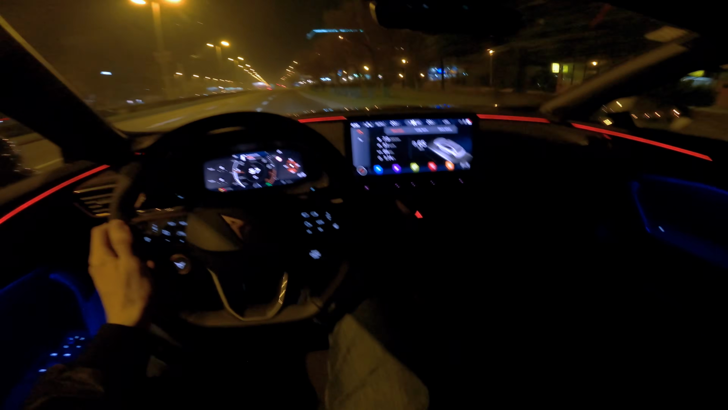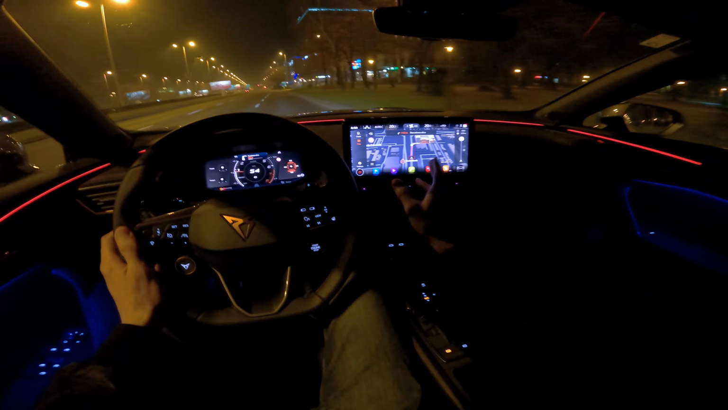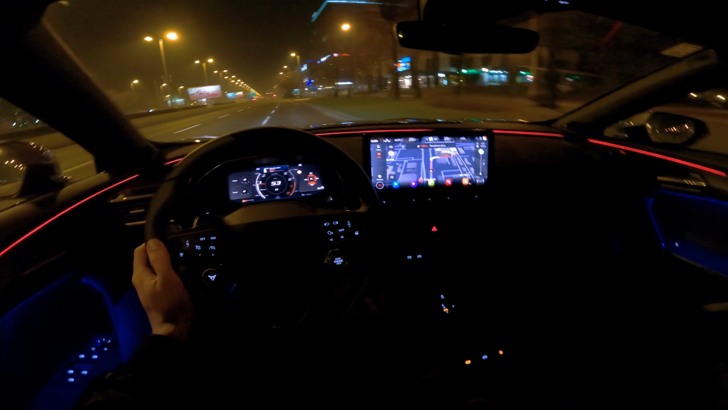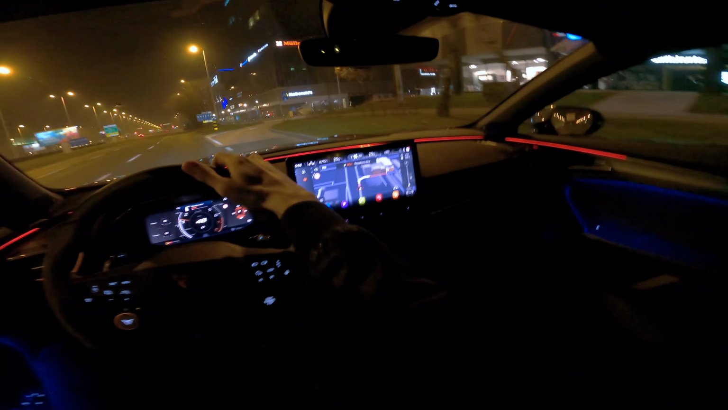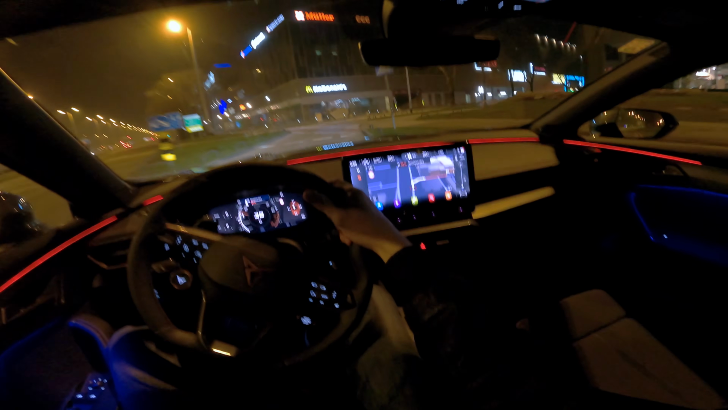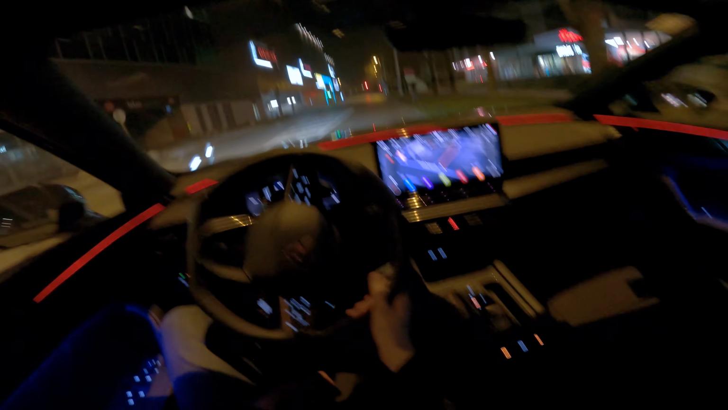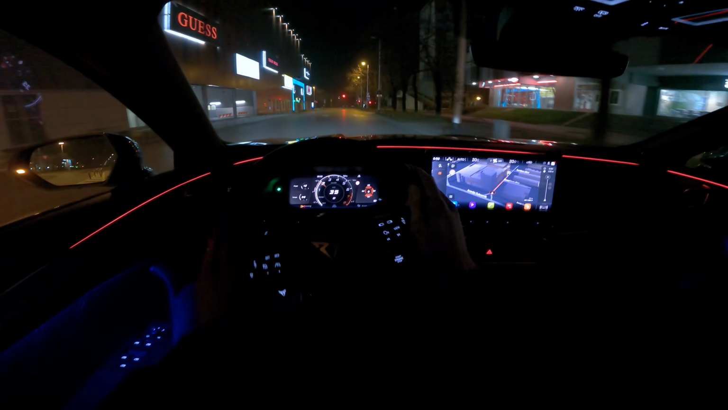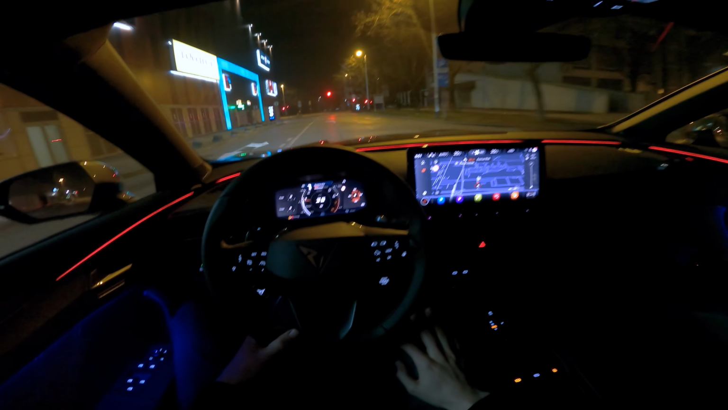So I can see I have a little navigation. It's a very nice navigation system, and the screen is nice and big. So I would buy this car. I would consider it definitely. If you're looking for a compact SUV, this is a pretty solid car. And if you're looking for performance as well, ooh, nice 3D buildings.